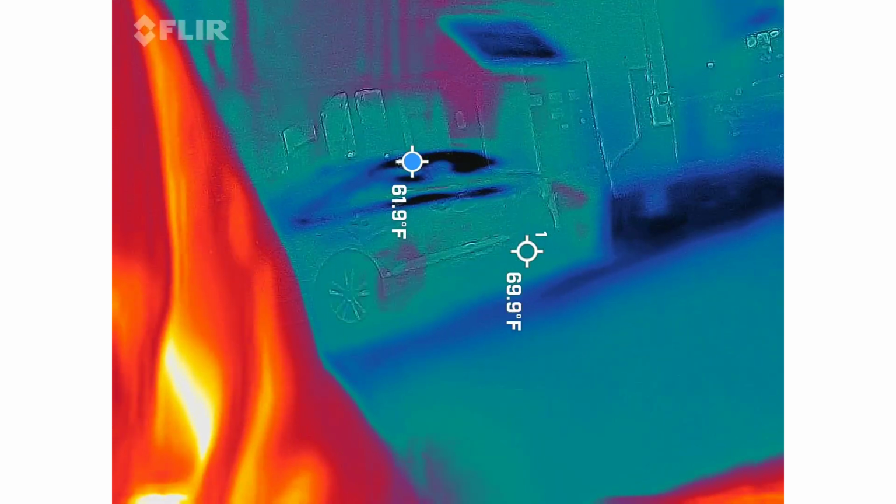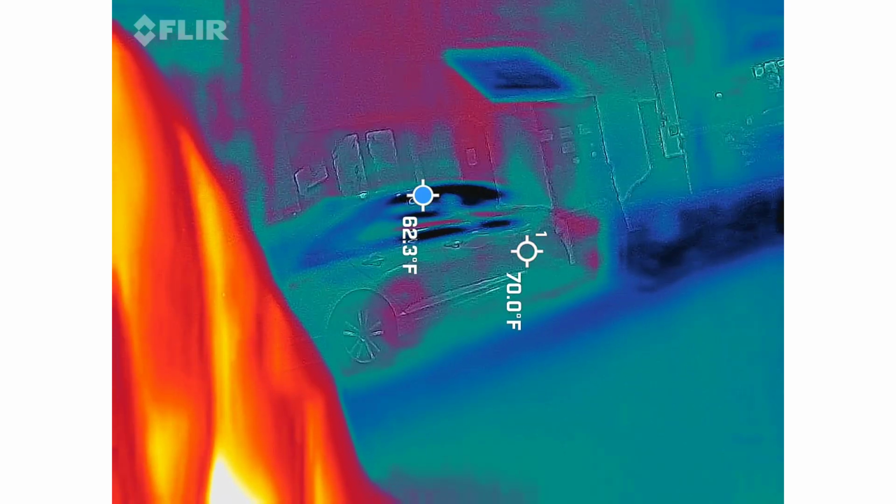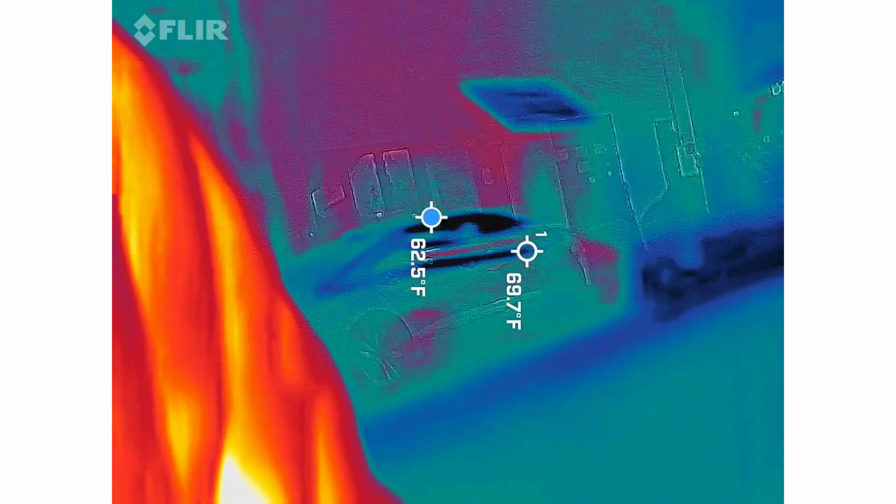I also left the center crosshairs on there so that way we can measure anything we want to. We just have to simply move the camera to make sure that the camera's pointed at what we want to measure. So you're going to get the full video back.